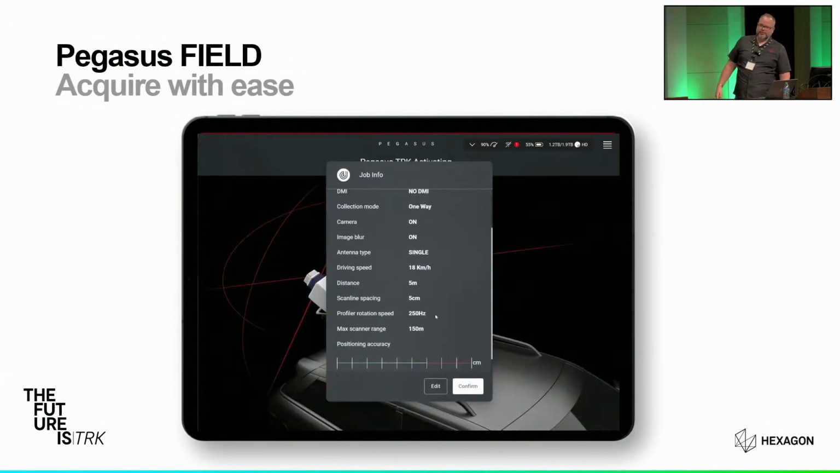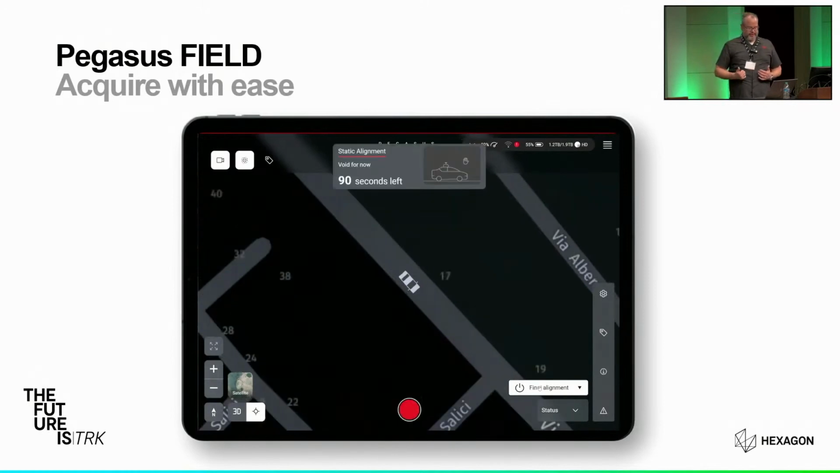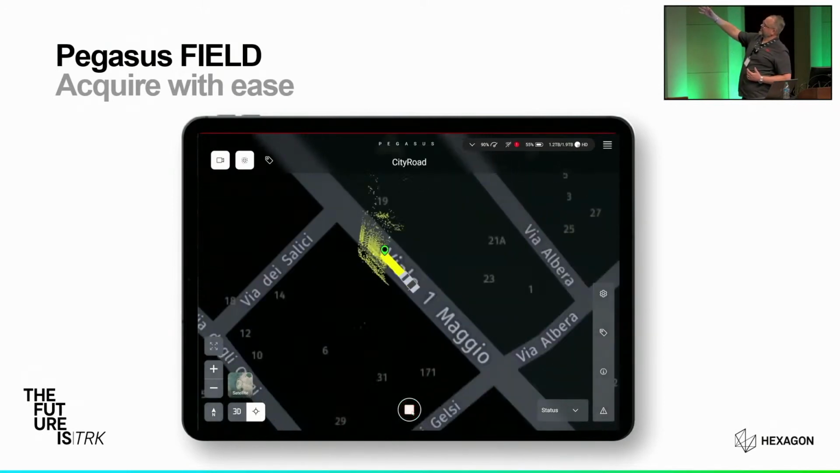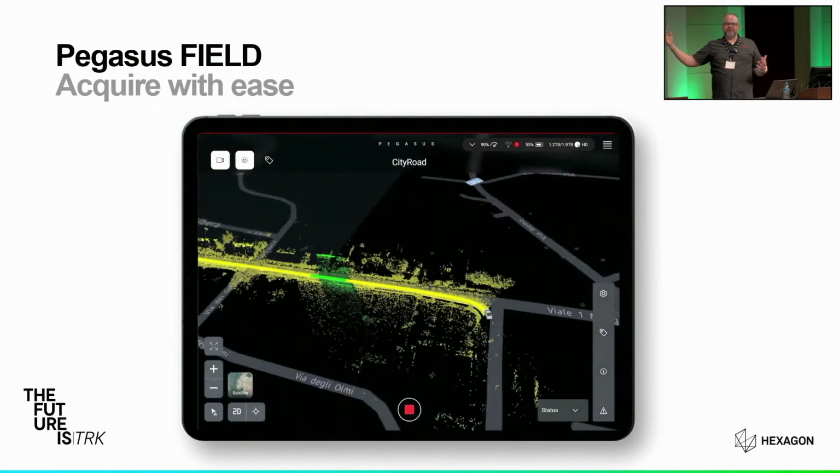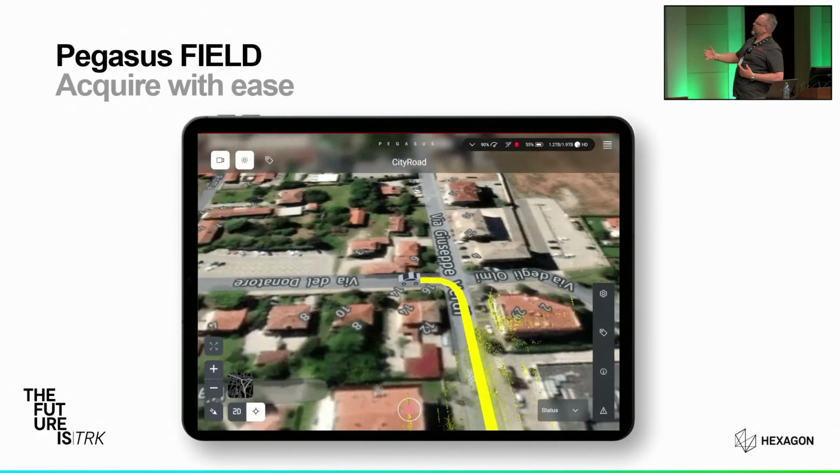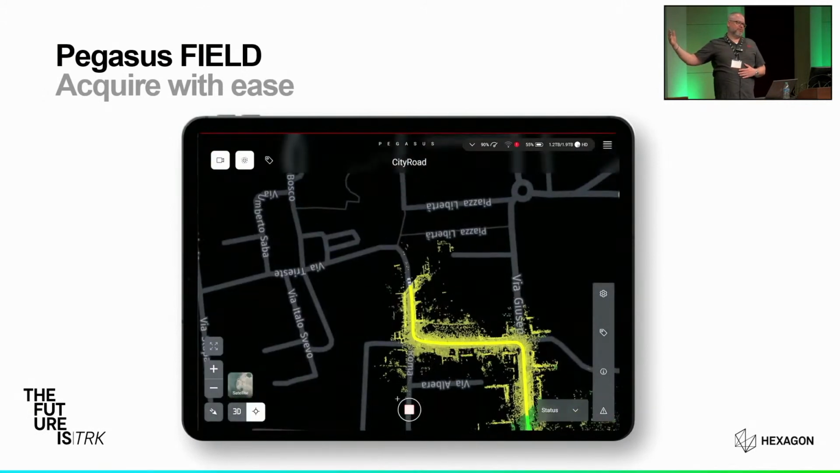It also walks us through the initialization process. So as we're sitting there doing our static observation, it's telling us, hey, you got 30 seconds left or 90 seconds left. And then when we start collecting, we can see the full range of the LiDAR as we're collecting. It's colorized in terms of trajectory quality, so it's very easy for us to understand how well we're doing in real time. And we can visualize this in 2D or 3D with generic map backgrounds or complete satellite overlay.